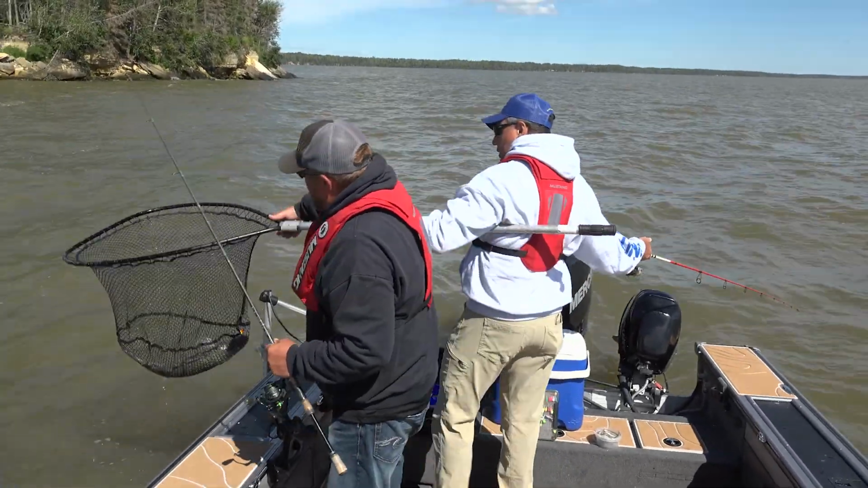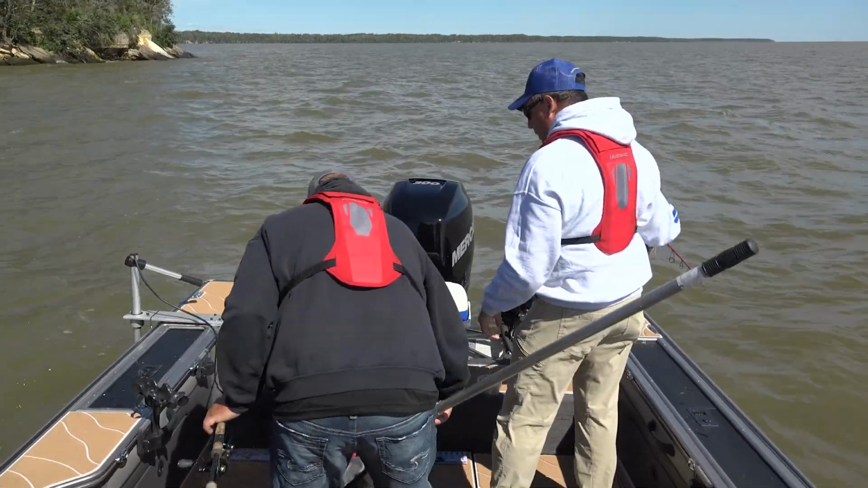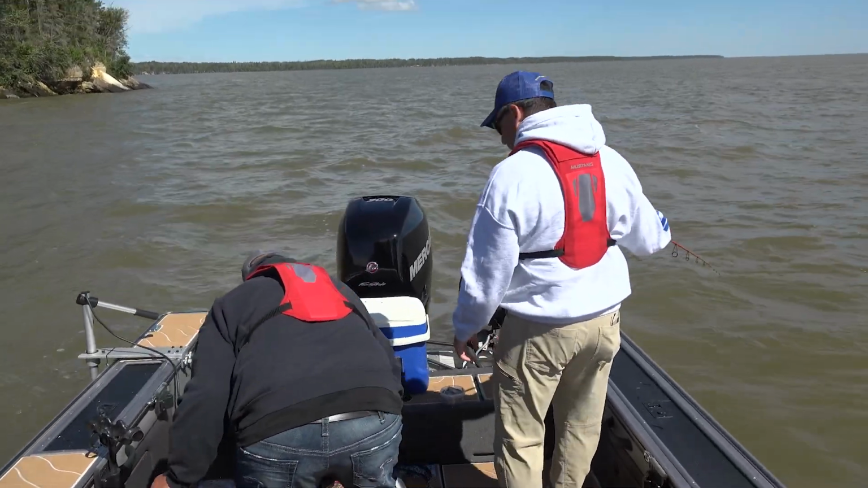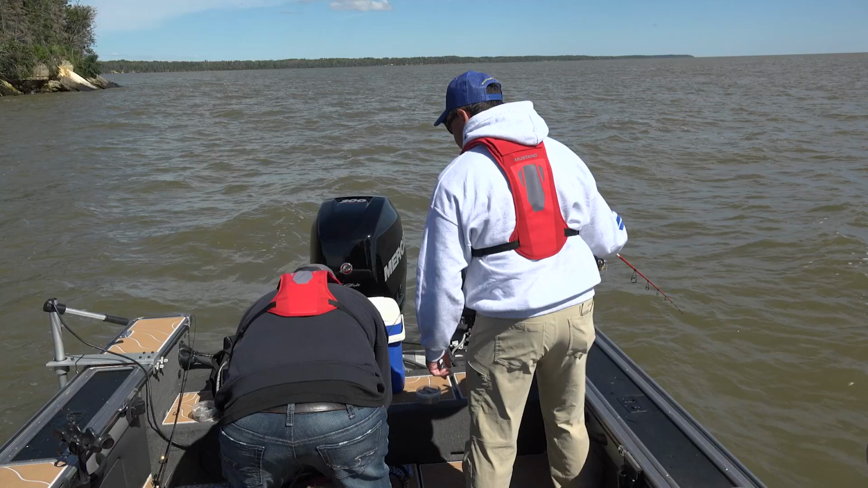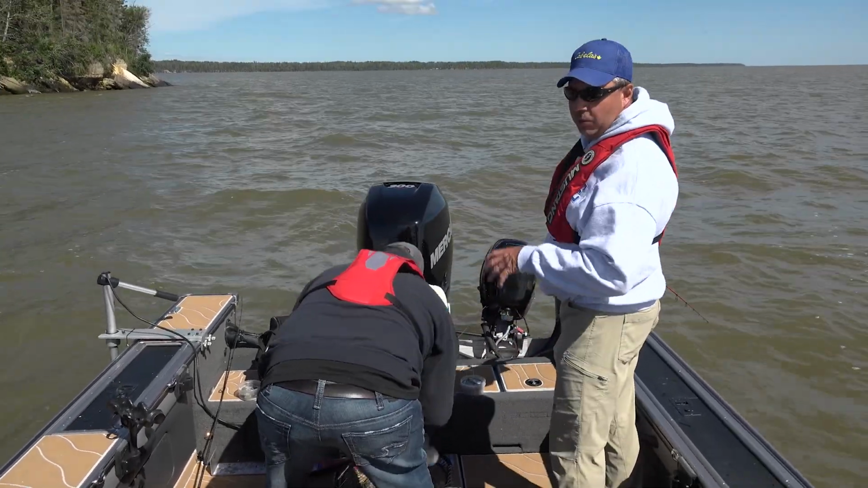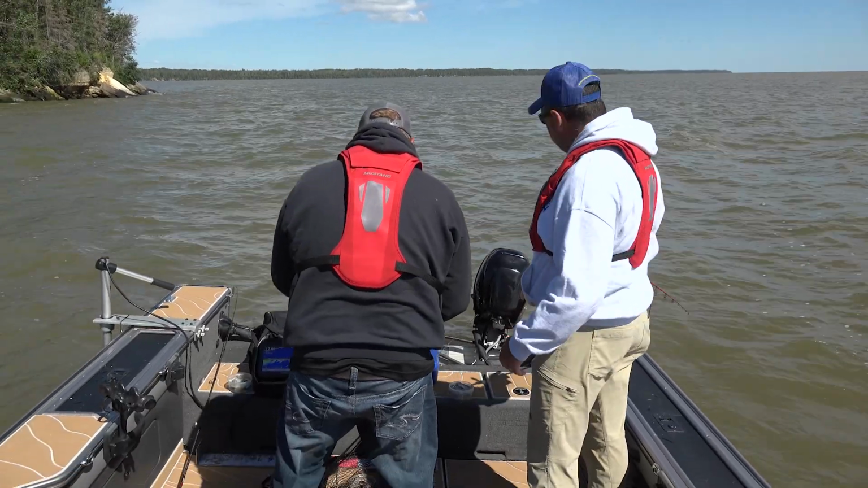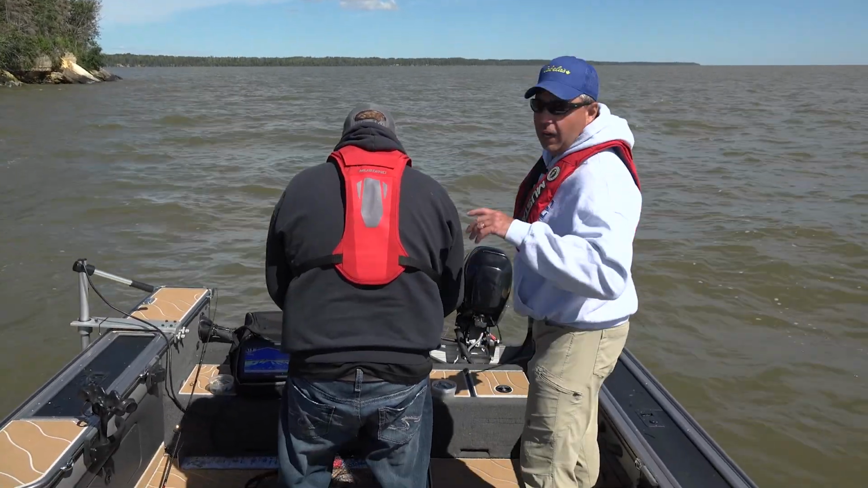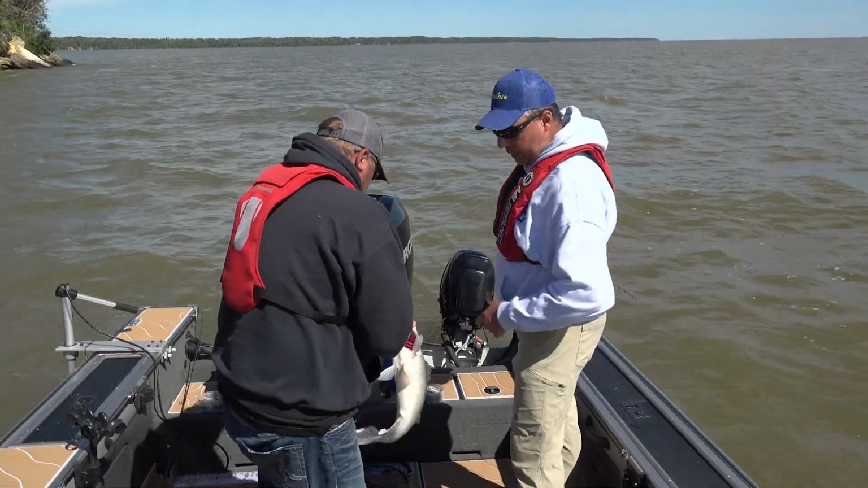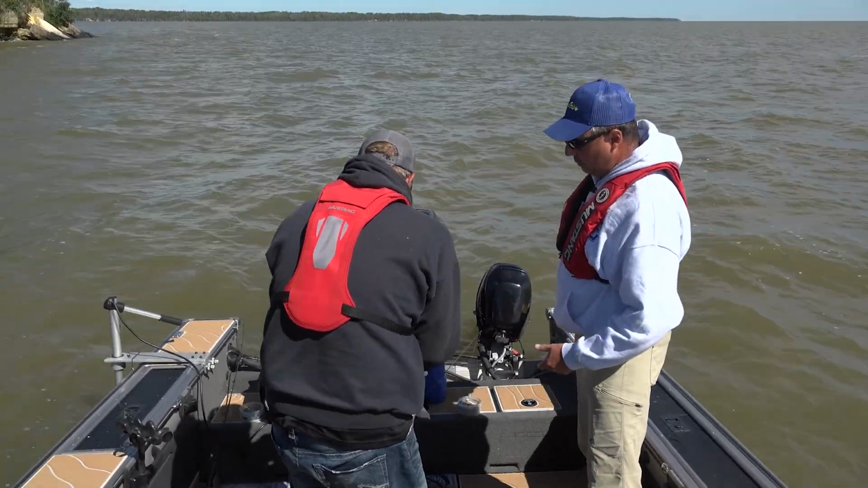Thanks, Wes. I had one biting over here. There's another big one down there right now. Hopefully this is him. This is a great walleye. Make sure you show him to the camera. These are some of the ones we're after. We're just weeding through the smaller ones. I'd like to get more involved, but I had one biting here. And I just lost one that big.